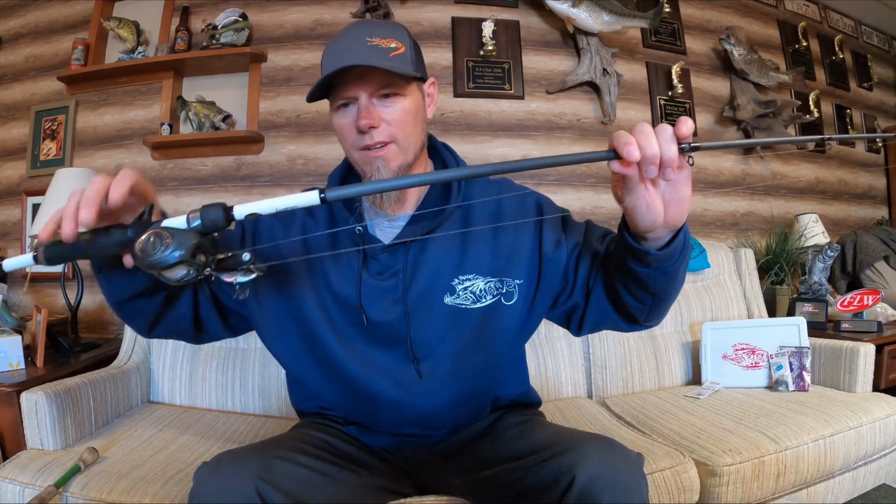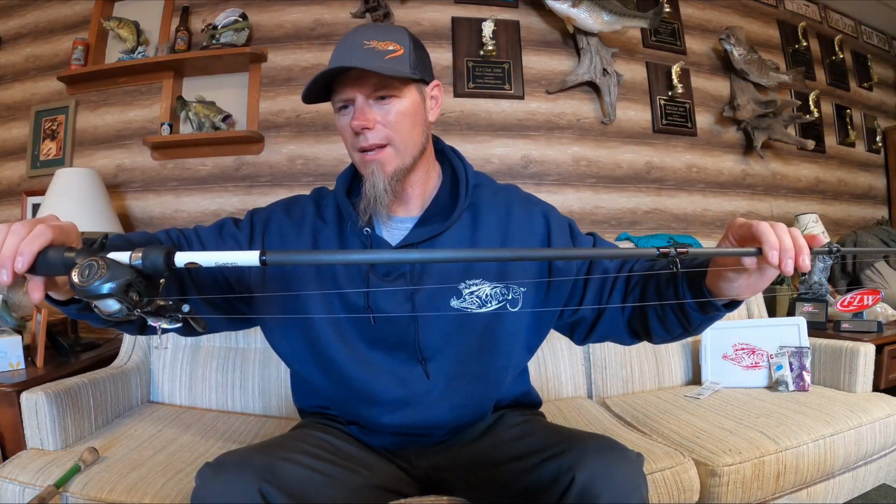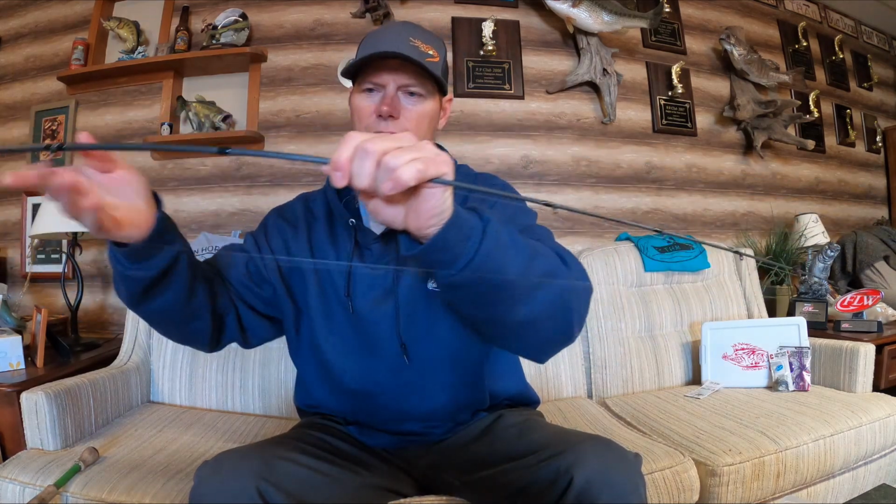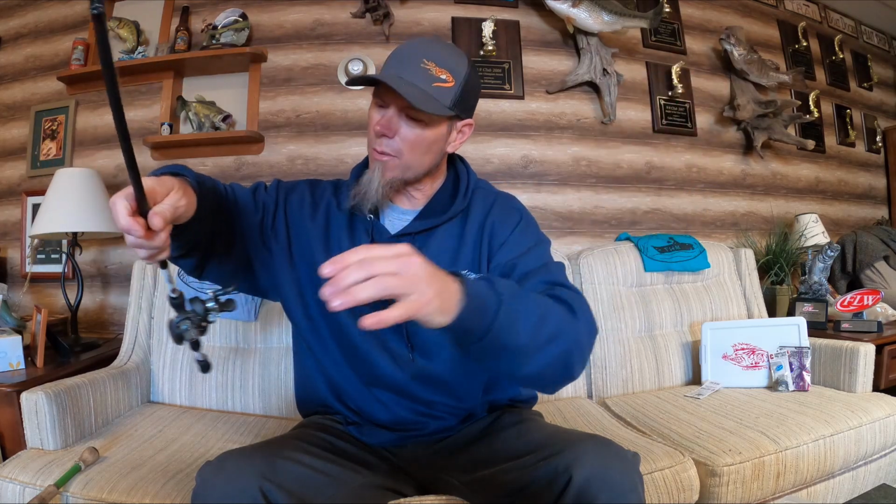It's fun. Rod and reel setup for a blade bait: you need something with a soft tip. I've been throwing this blade bait on a crankbait rod. This is a 7'2", just a medium action with a moderate tip. You need a little bit of tip to let that fish load up on the bait. And 15-pound test is what I was throwing, but I'm gonna drop down to 10 or 12.